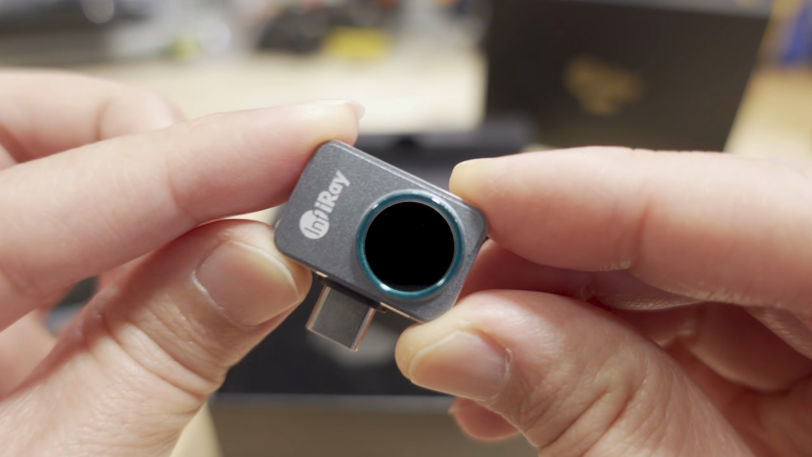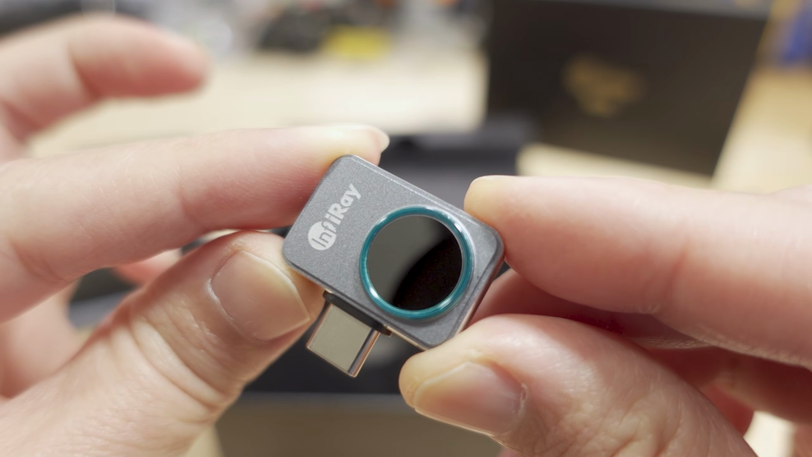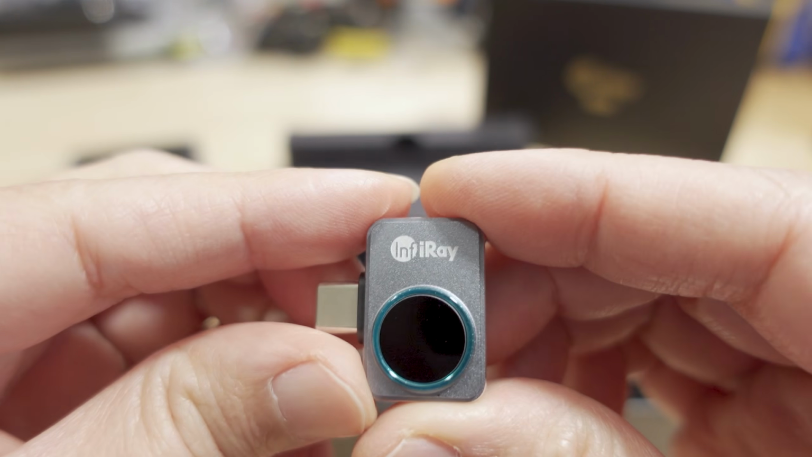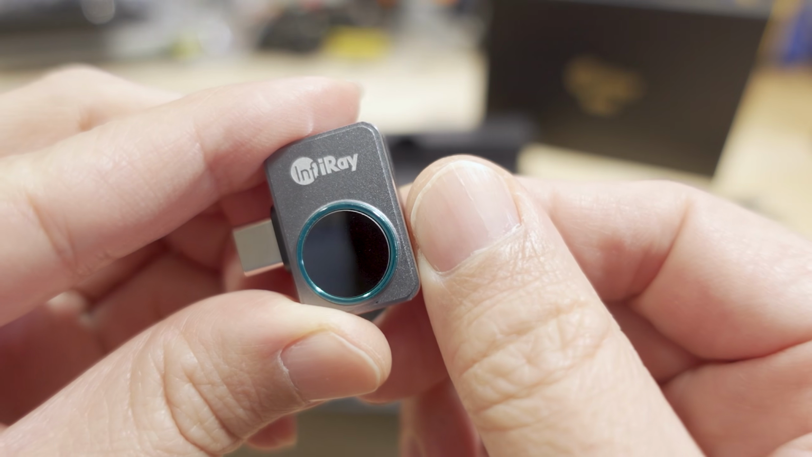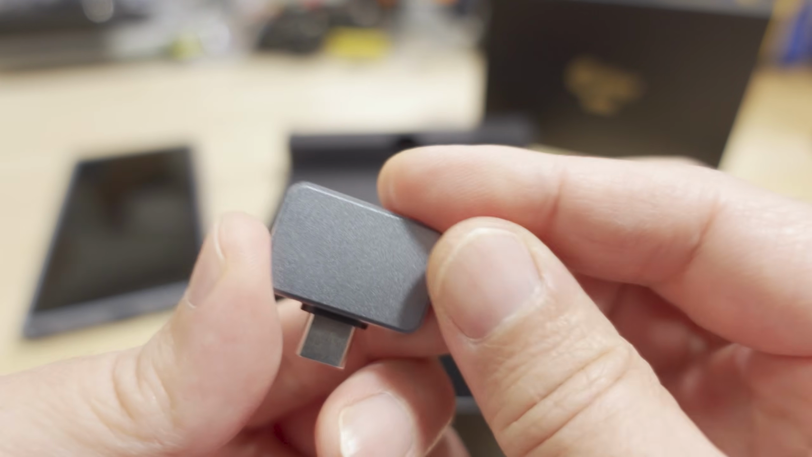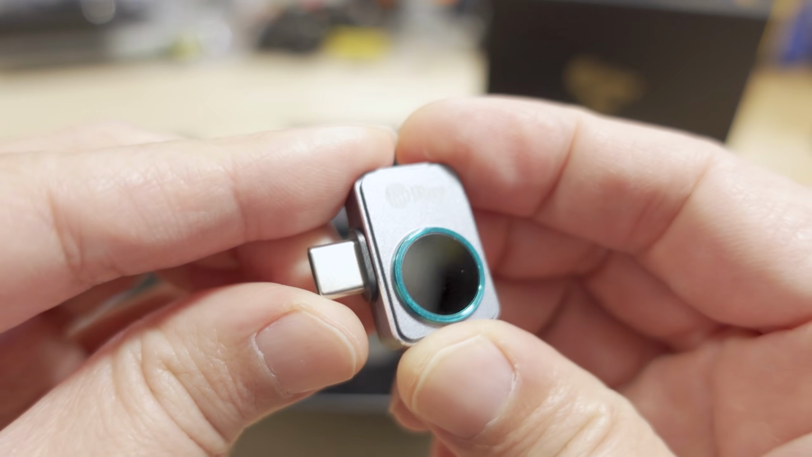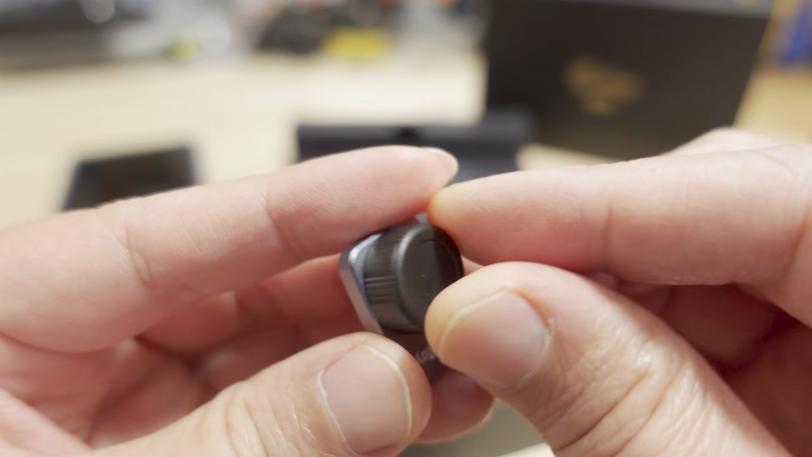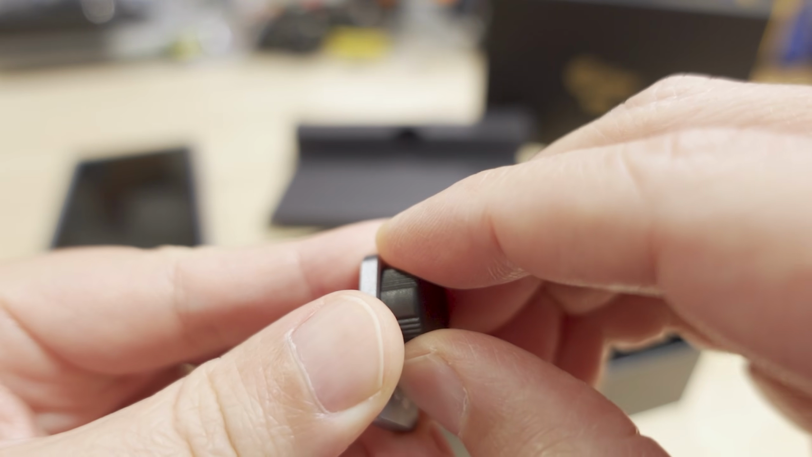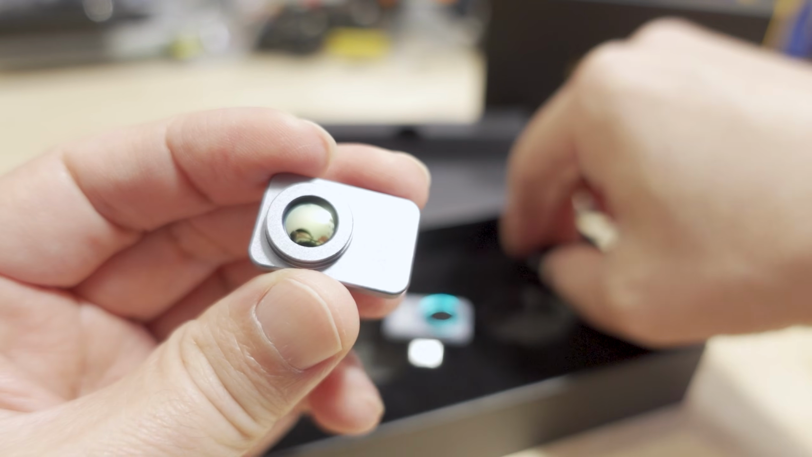Alright, so here's a quick look at the camera module, USB-C connector, very small. You can see about double the size of my thumbnail. And it's made of metal. Not exactly sure what material it is, but it's pretty solid. And this is the macro lens adapter. So some versions of the P2 Pro I think don't come with this. You have to make sure you pick the right one. You got a little lens cap here for this.